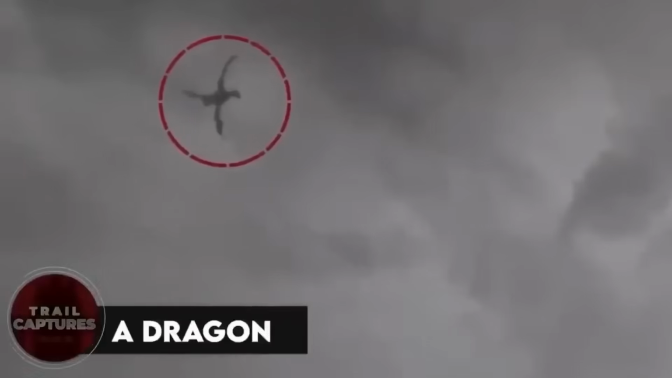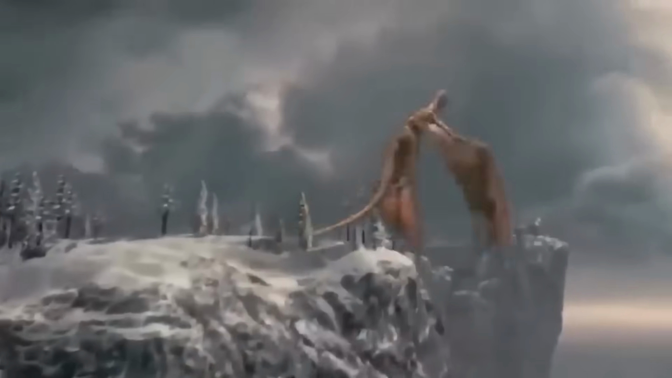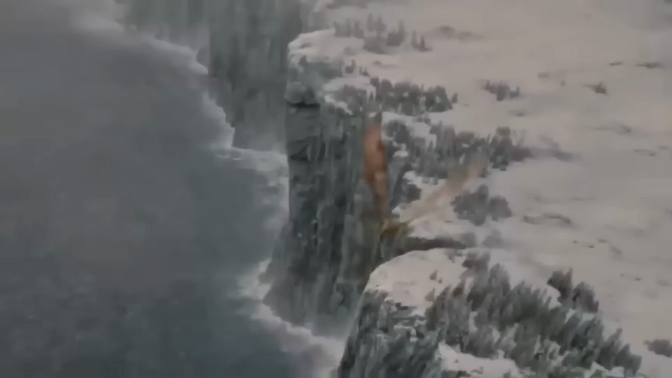A dragon. If you think dragons only exist in movies, you will find yourself having second thoughts after watching this clip. It shows a huge dragon-like creature flying in the sky. Apparently, it was recorded somewhere in England and left viewers in shock considering its size. Do you think it's real or just a fake? Don't forget to let us know in the comments.